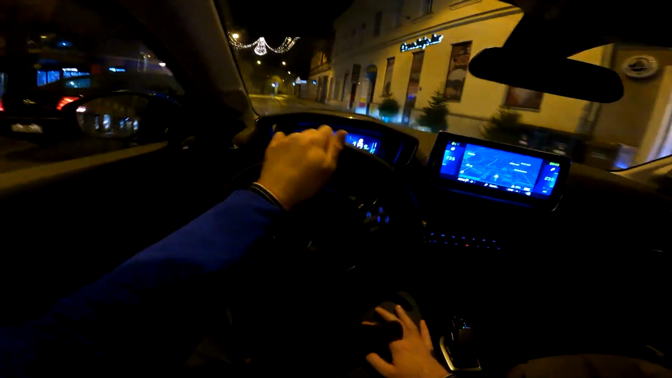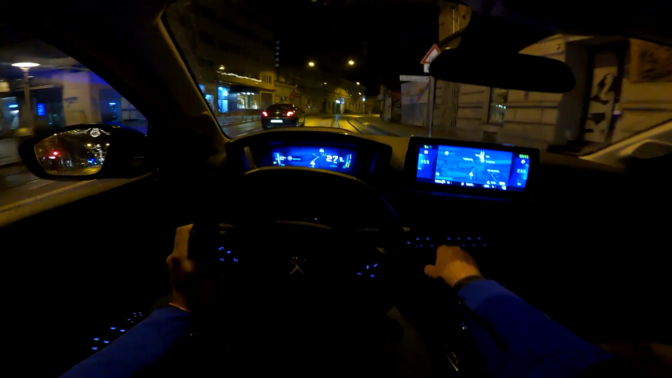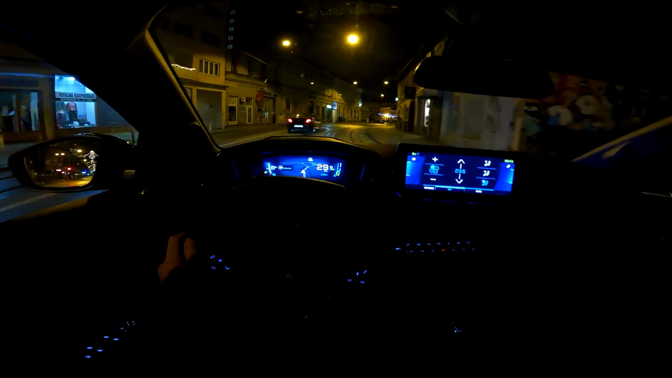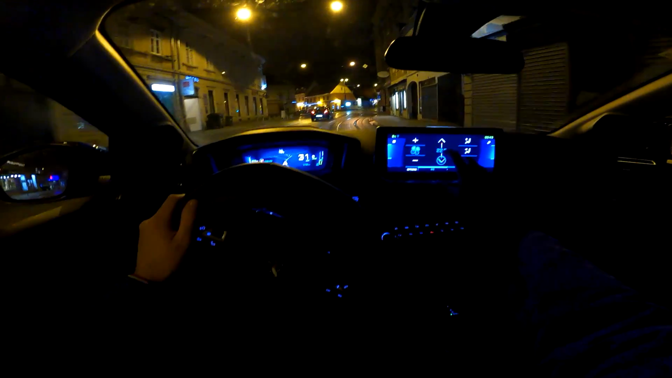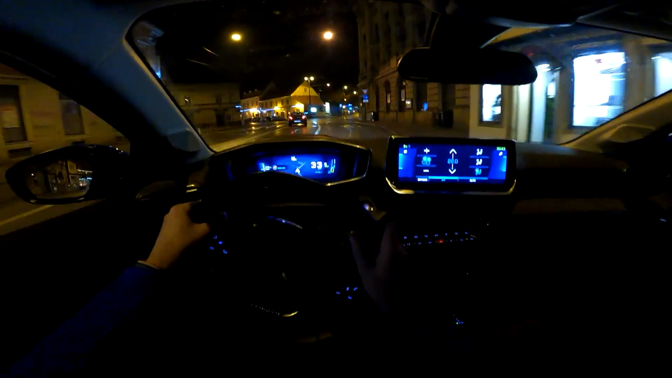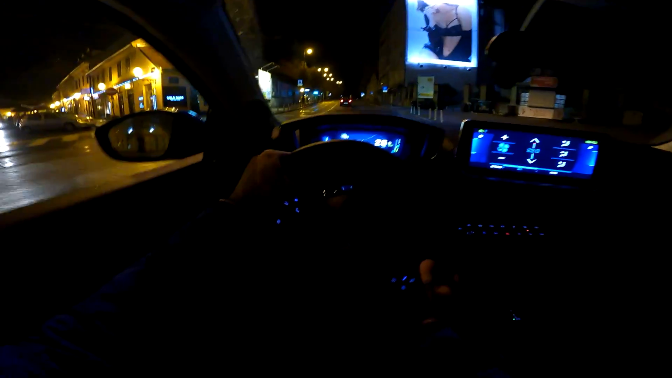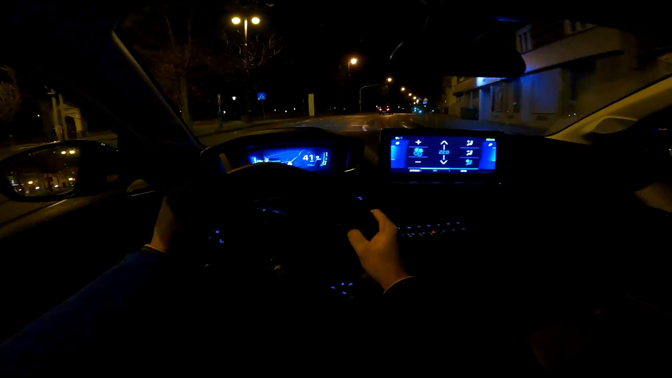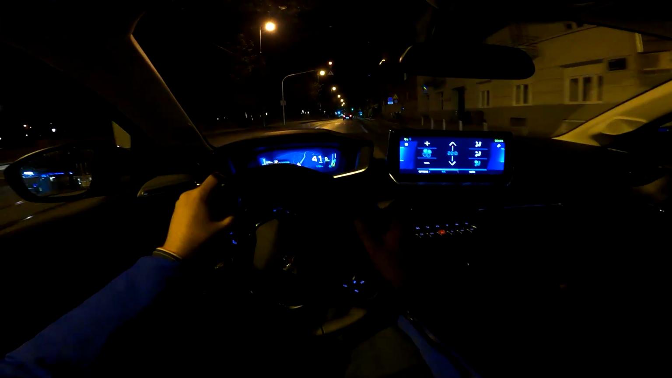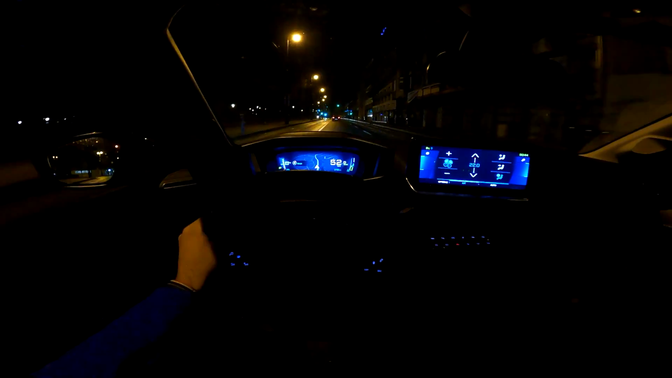And I'm sure a lot of you will want to know, how do you change the AC here? Well, unfortunately, you need to press this, and now you change it. So you change the temperature, and if you want max blow, you press this button. So that's a plus. You don't need to go through the screen, but I think it would be easier to have this on buttons, but it is what it is.